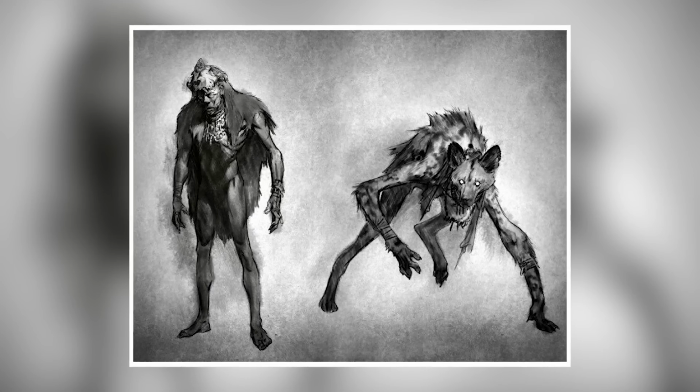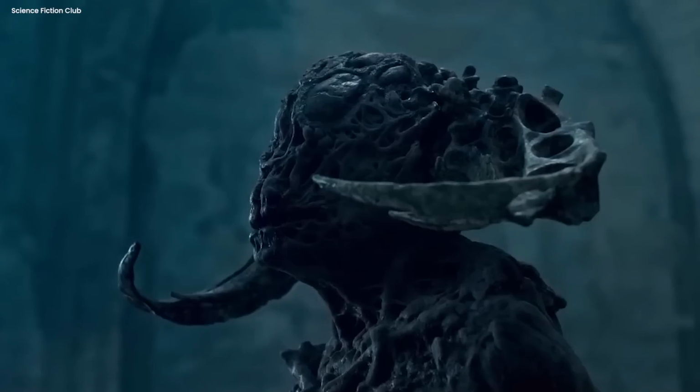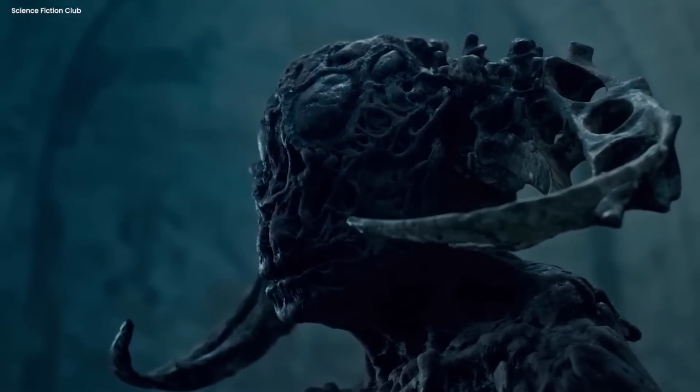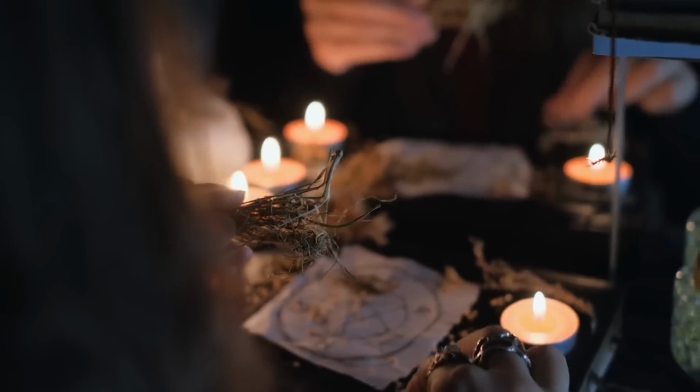Legends from the Navajo people describe creatures called skinwalkers, who can change their shape and have evil intentions toward people. According to Navajo legend, a skinwalker can transform into any animal and frequently perform dark magic. Some people think skinwalkers are real and commit evil deeds, even though many regard the idea as superstition.